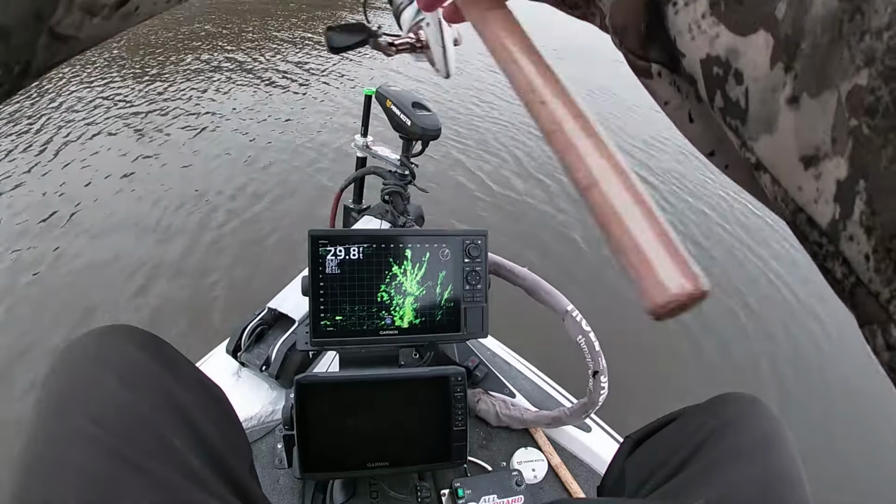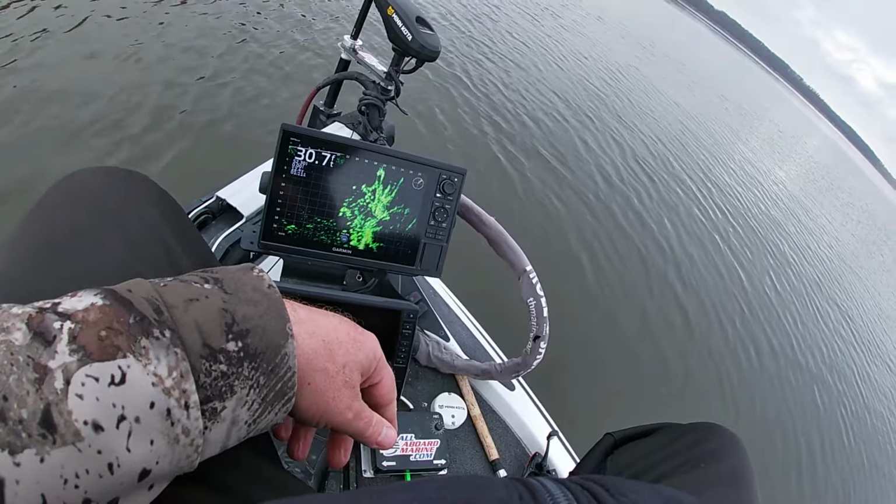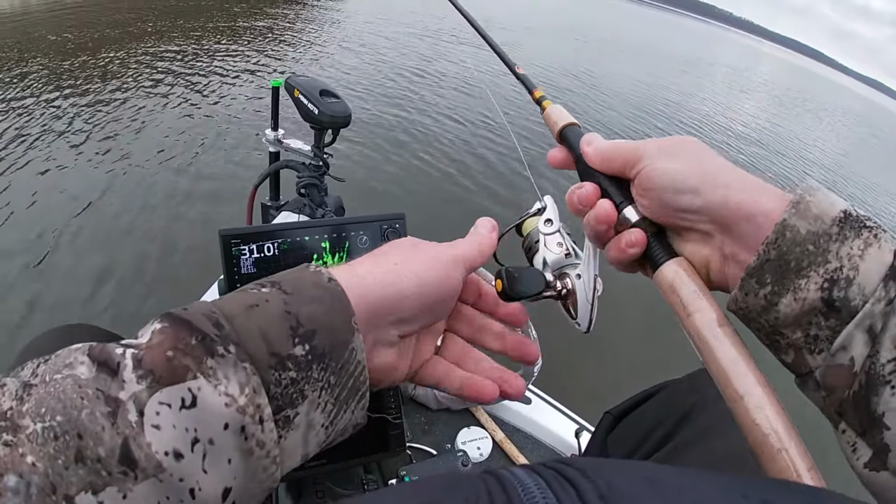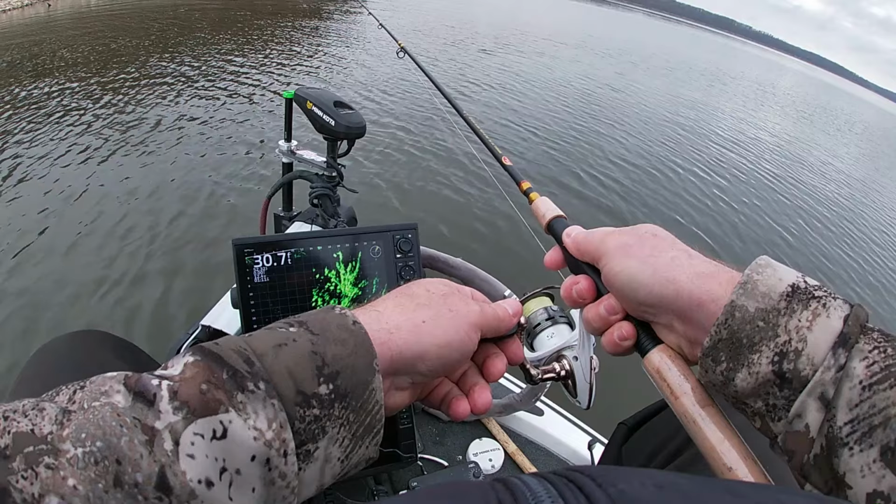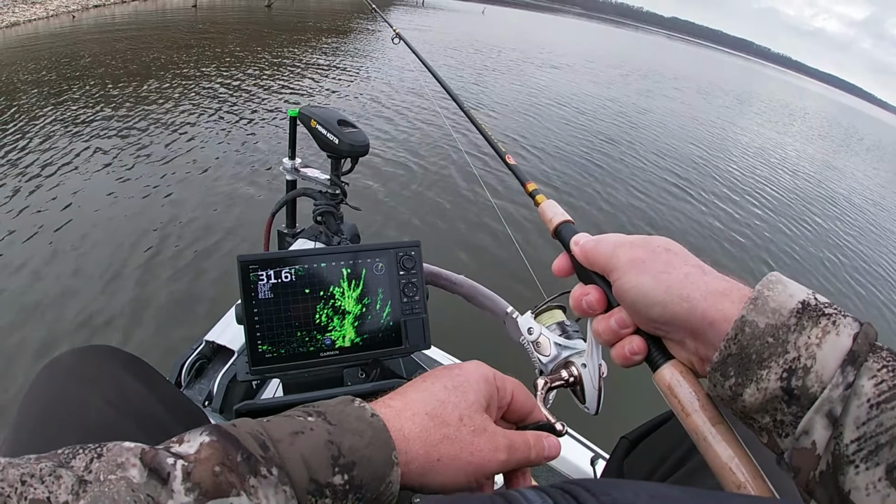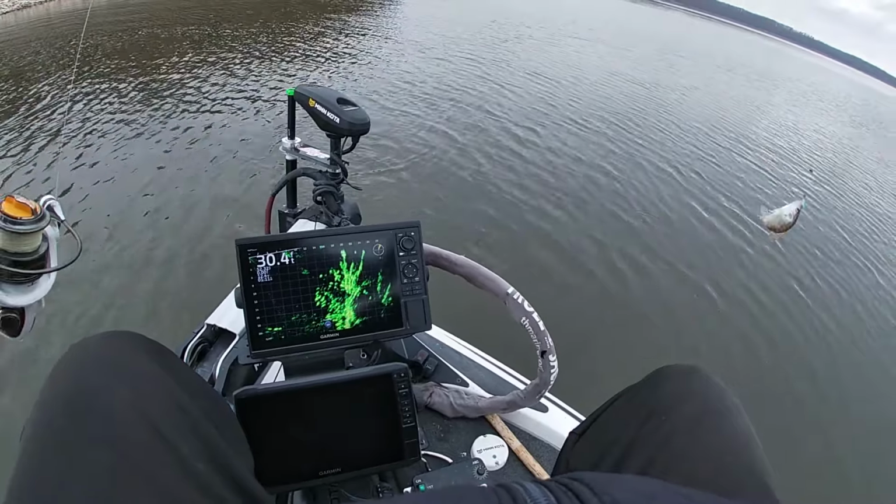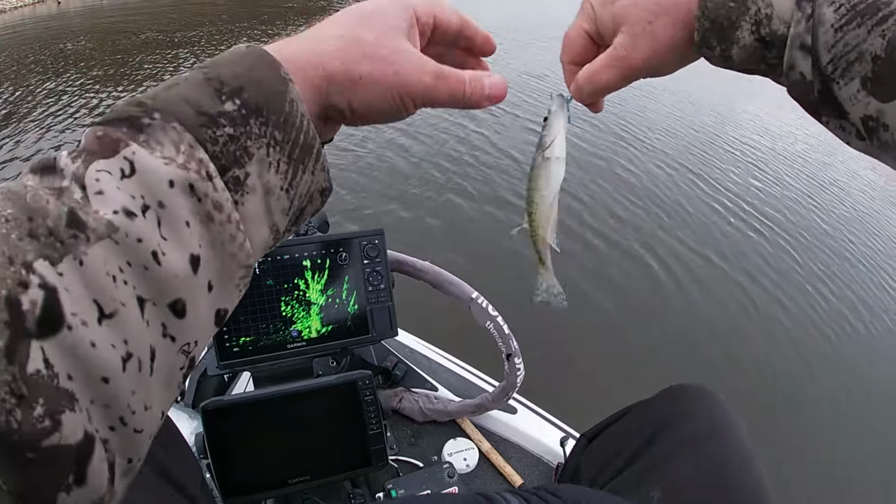All right, we just got to our first little area, and I got a few fish on this tree here. I'm gonna throw the old thumper hair jig down and see what kind of mood they're in, see if there's any size to them. There's one right there, first drop, but he's little.